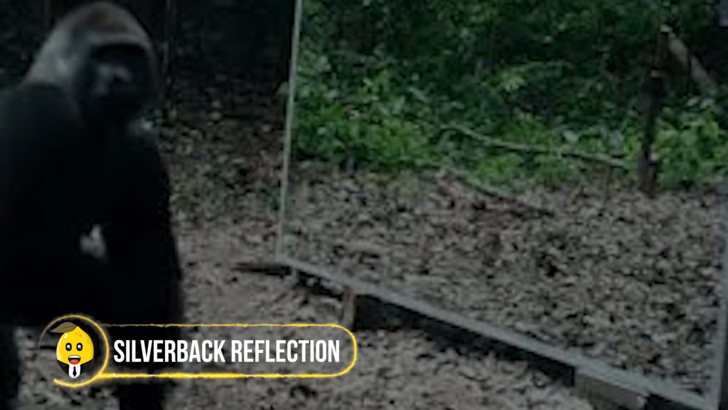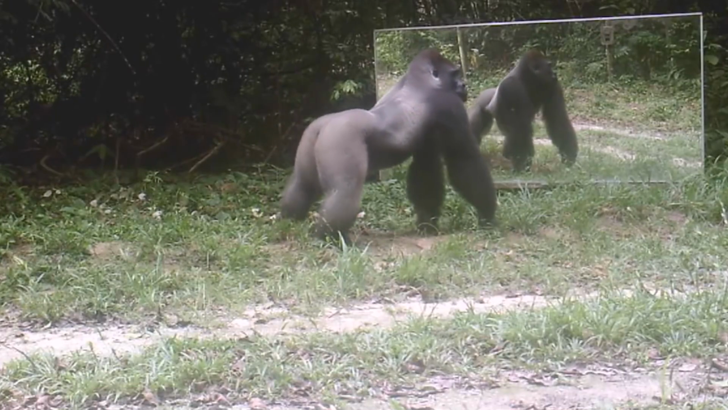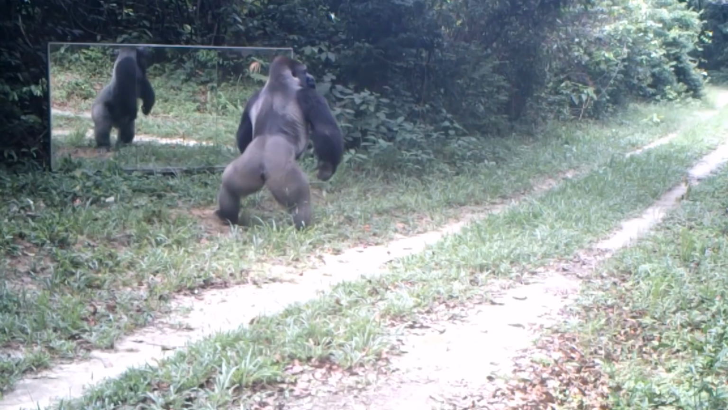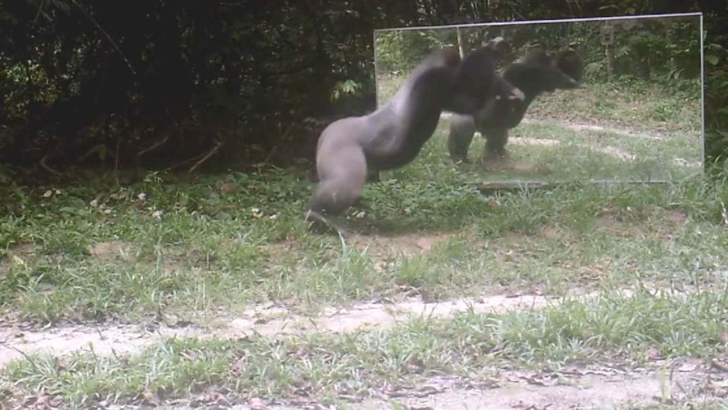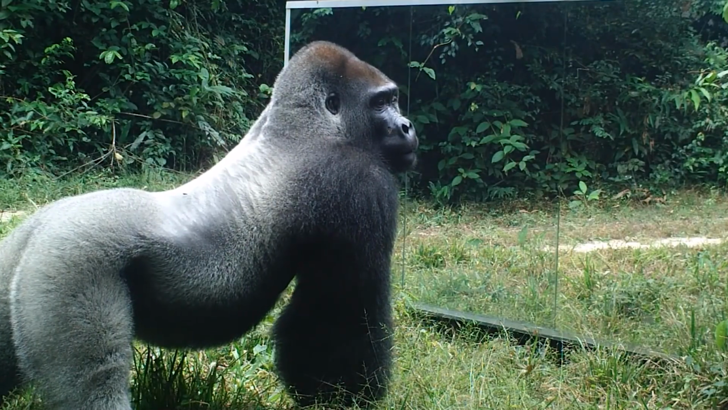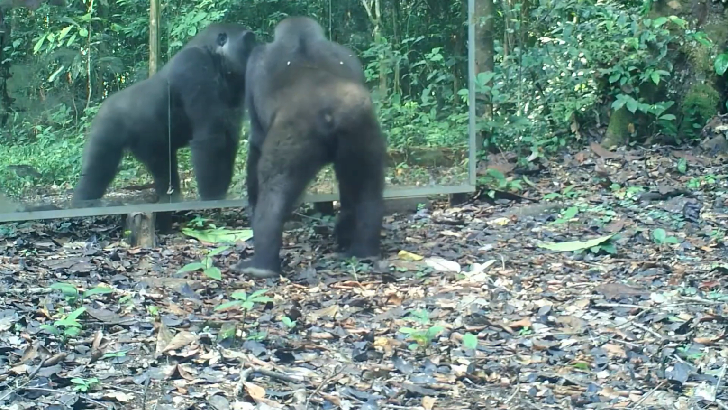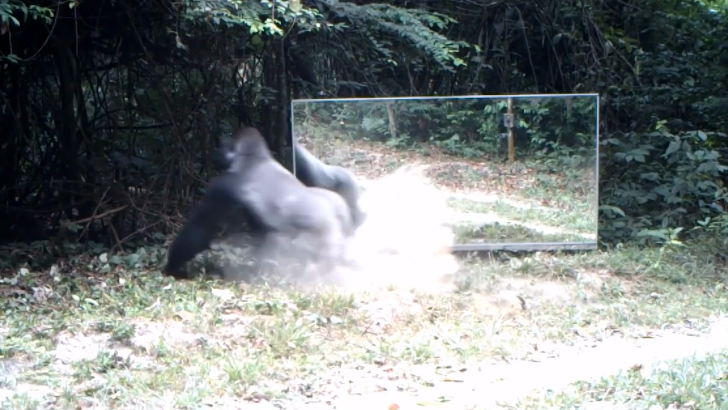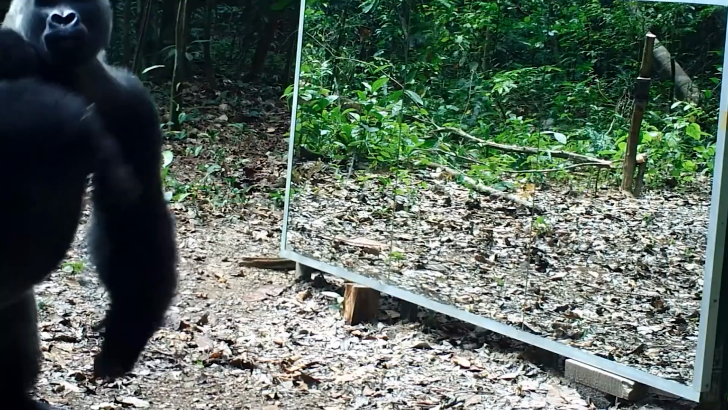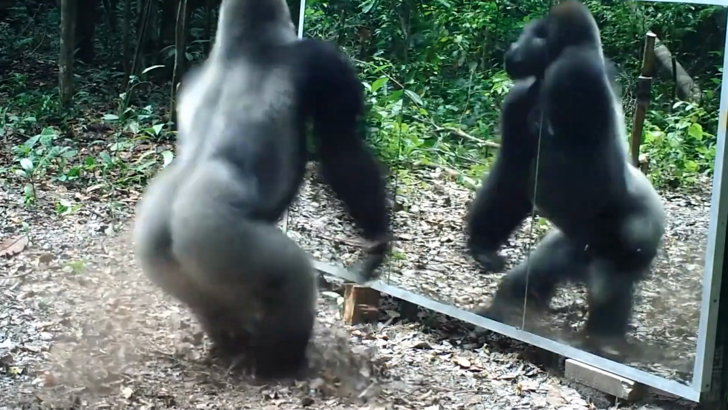Silverback reflection. This silverback wants to look at itself without looking at itself. Well, that's strange. A trail camera recorded some hilarious moments of a silverback gorilla who was not happy to see a mirror in the woods. It took its own reflection as a rival who was there to steal its wives while copying its every move.